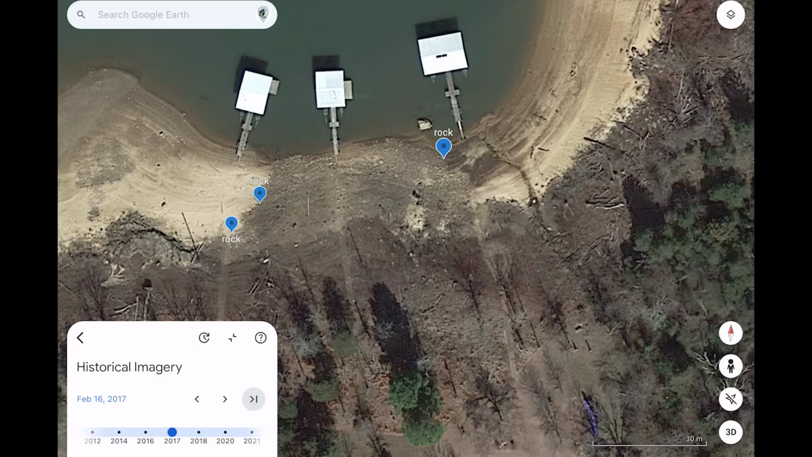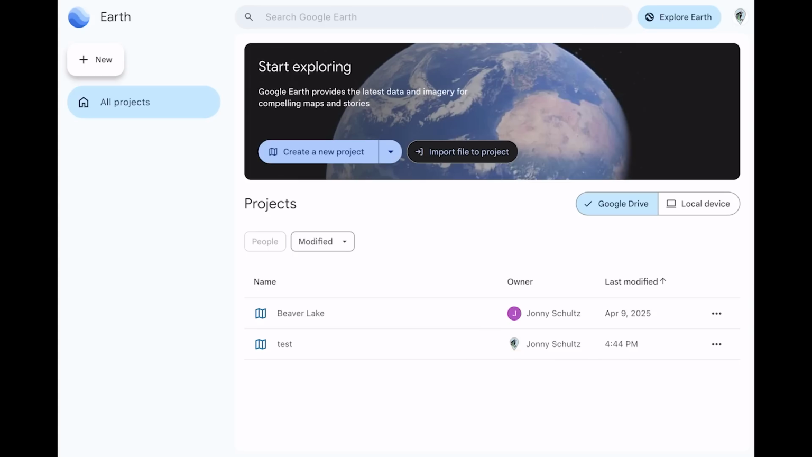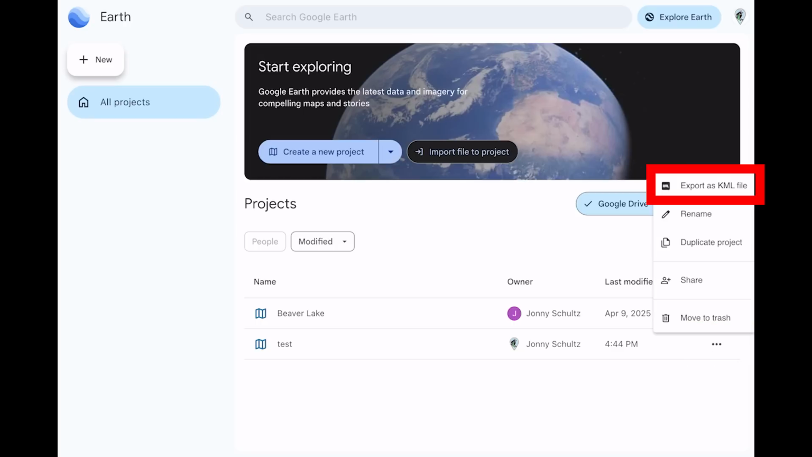Now that we have these waypoints marked, we can just go back to the main page by hitting the back arrow, and now you can see our projects. So you can see this test project we just created. To convert this to a file that you can put to your fish finder, you want to click the three dots on the right side of the screen and hit Export as KML. You can either email or text this KML file to yourself.